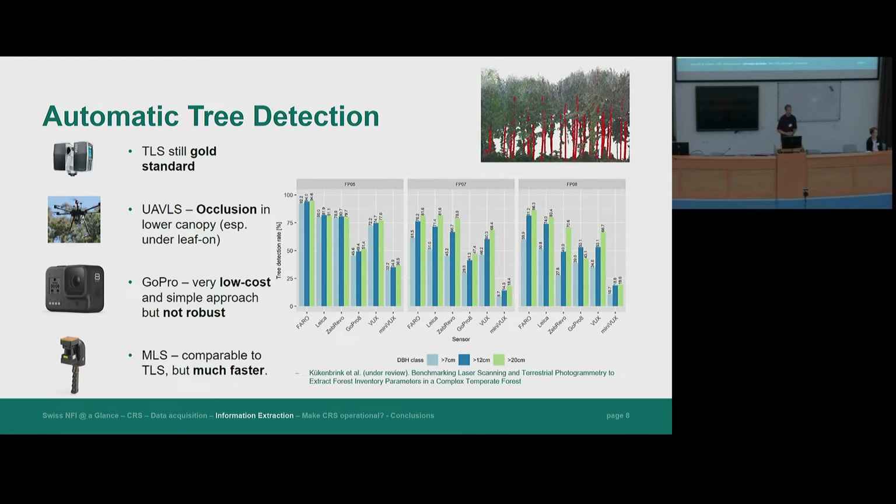So how did the instruments perform? We did this assessment mainly on tree detection and diameter at breast height extraction. And here we found out that the terrestrial laser scanner is still basically the gold standard. However, other scanners, such as the mobile laser scanners, can come quite close to it, even though we have a higher noise level.